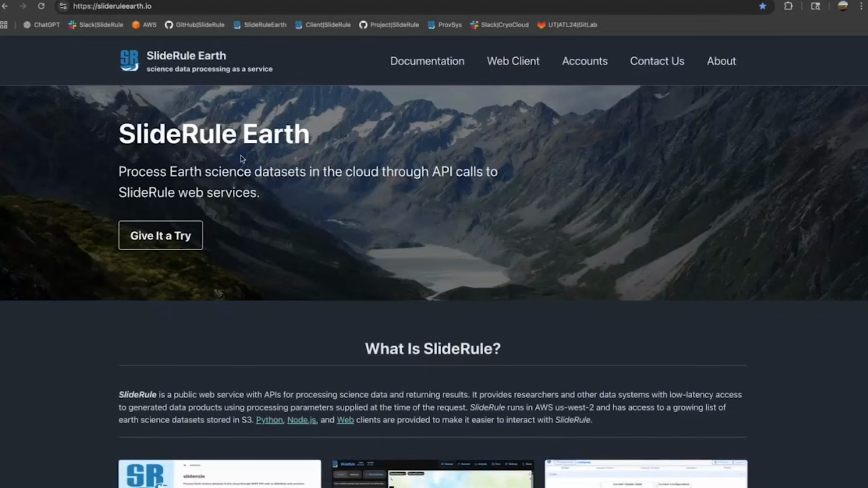Now, before I do that, though, I want to just show the landing page of our website. So the Python client can be a little intimidating. It's not as easy to use as the web client. And so we provide a lot of documentation to go along with it to help you get started. So if you navigate to slideruleearth.io in your browser, you'll come here.